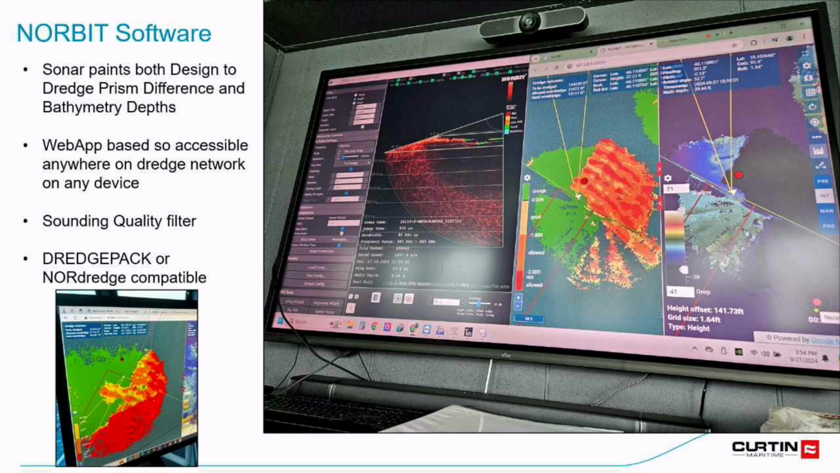And then they also had a sounding quality filter. So if there's turbidity in the water and it's not getting a good return, it will eliminate those pings and won't plot them on the picture there. So that was a really nice feature. And this Norbit system also works in Dredge Pack as well. So if you like the features of Dredge Pack, you can utilize this Norbit system in Dredge Pack or Dredge. So either way.